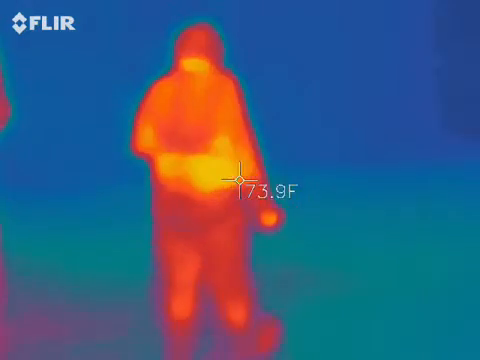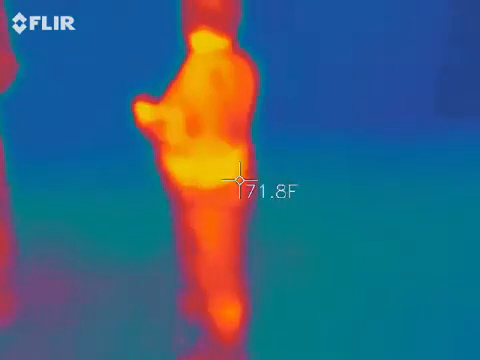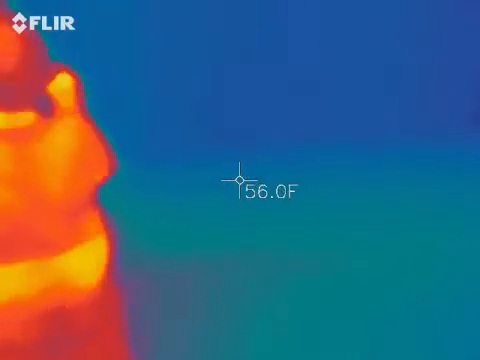Then, like I was telling you, my wife does photography, so she'll take your thrill ride picture ahead of time, and she'll have her own little studio and that kind of thing.